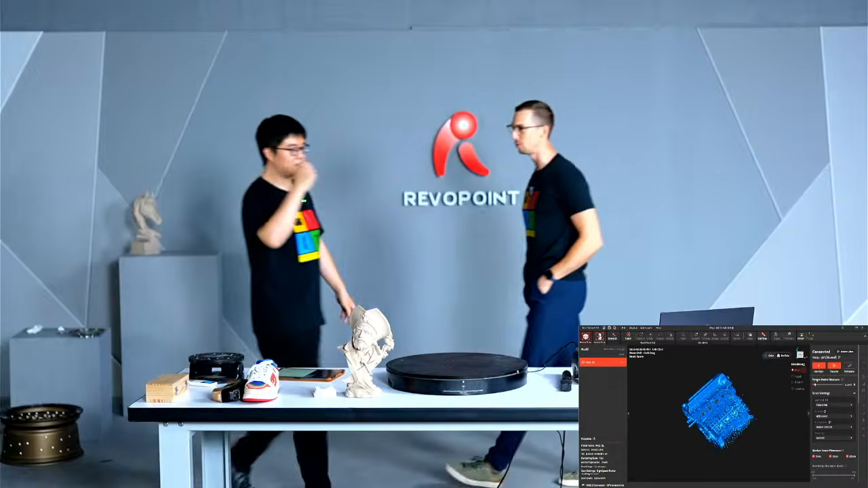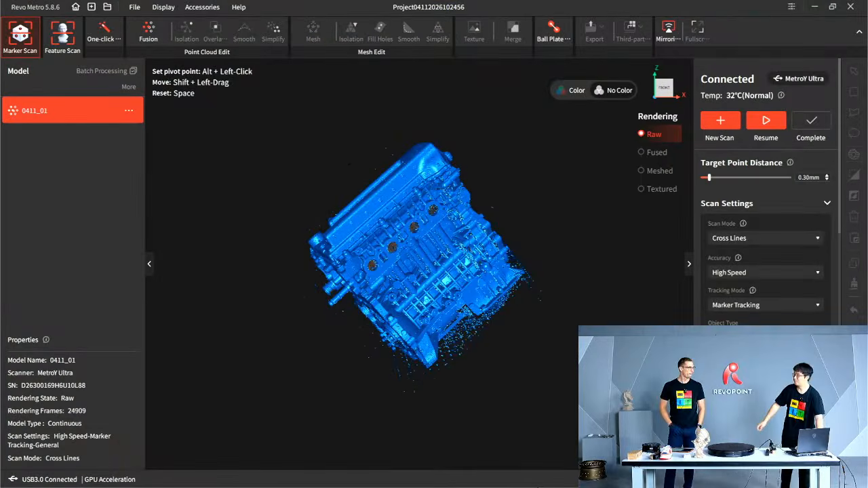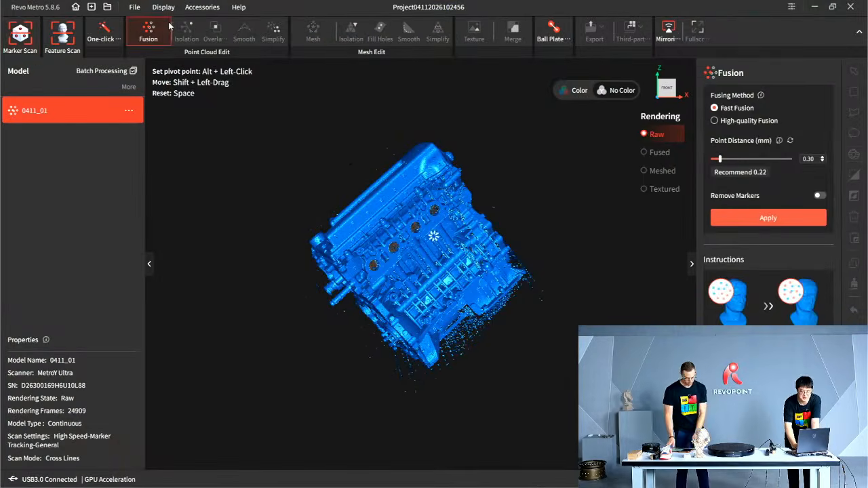Did you step into the lab when you were visiting the headquarters? I was prohibited from stepping in because I didn't wear the lab coat. The lab coat, yeah.